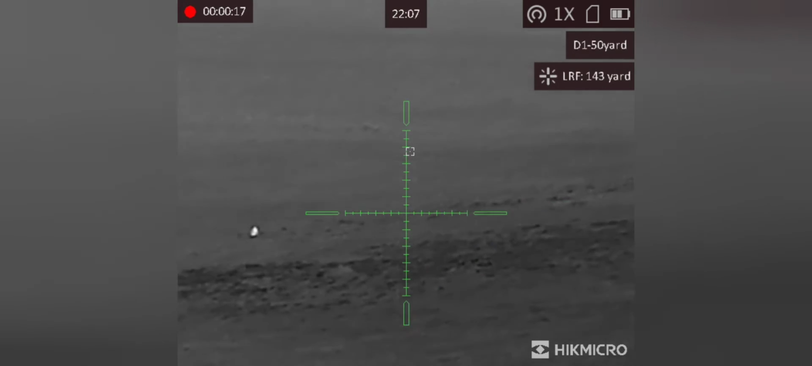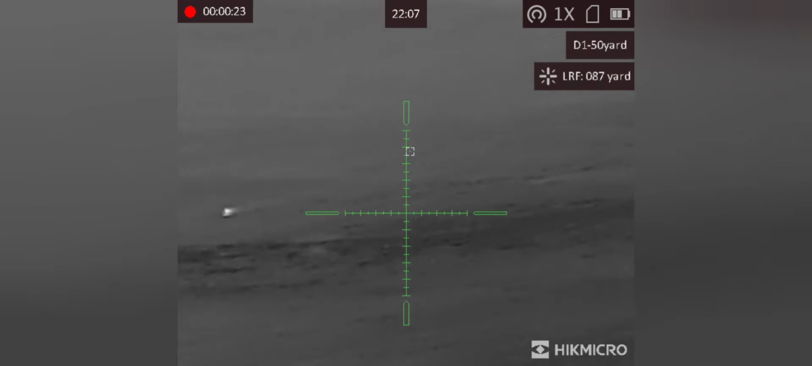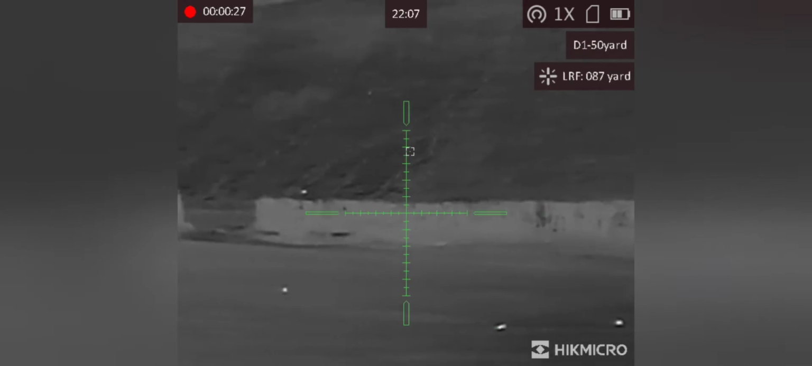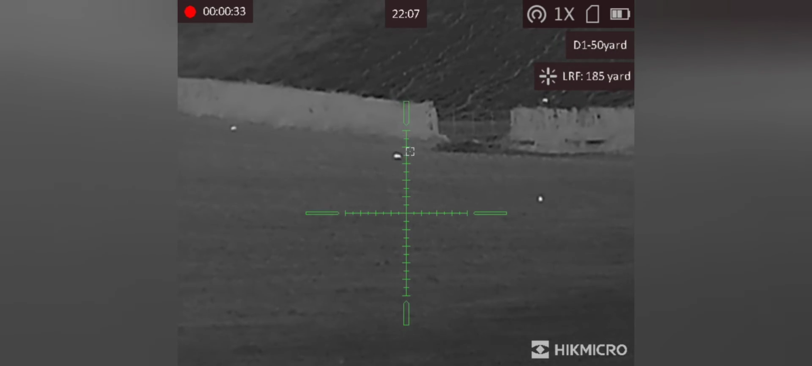So in this clip you'll notice that I'm scanning around the field and I'm ranging each rabbit individually just to see how far away they are. You'll notice that in the following clips after this one, the shots that I take, there is no sound to it, and that is because this particular model doesn't have the audible feature on it, it only video records.